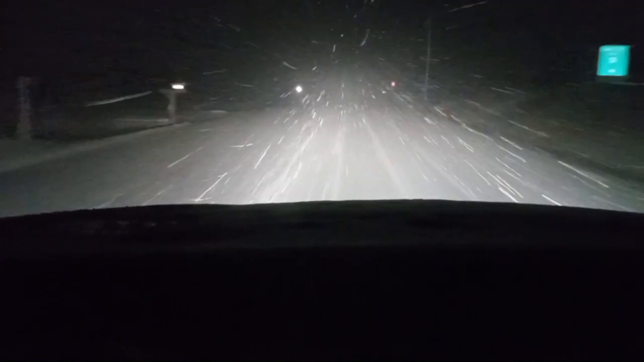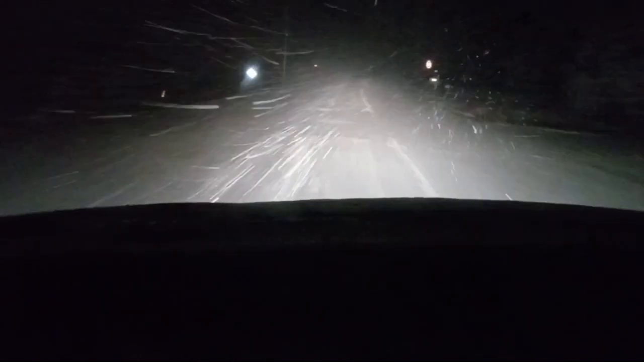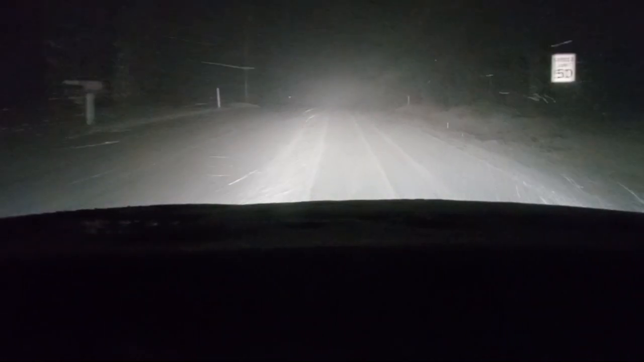The further north you go, usually the worse the roads. But if you're just beating the storm, that's good. This right here is usually where the deer are.